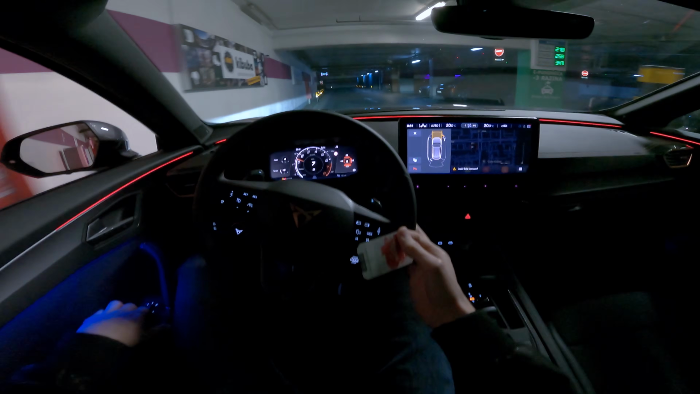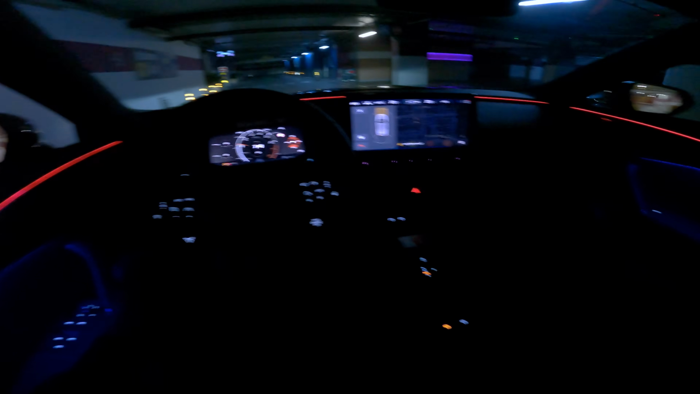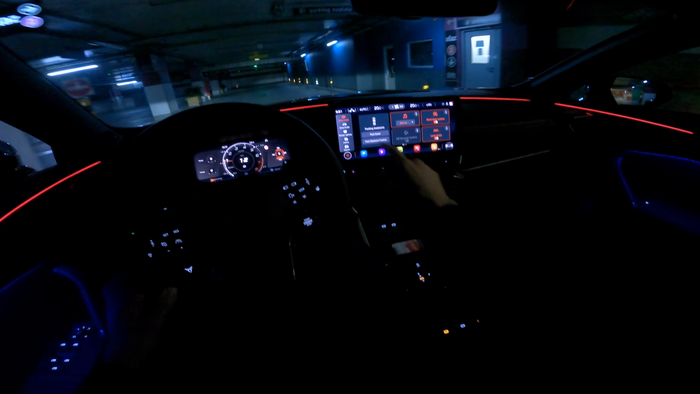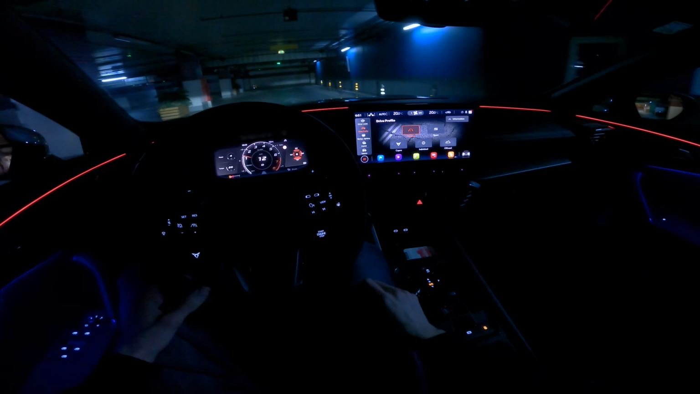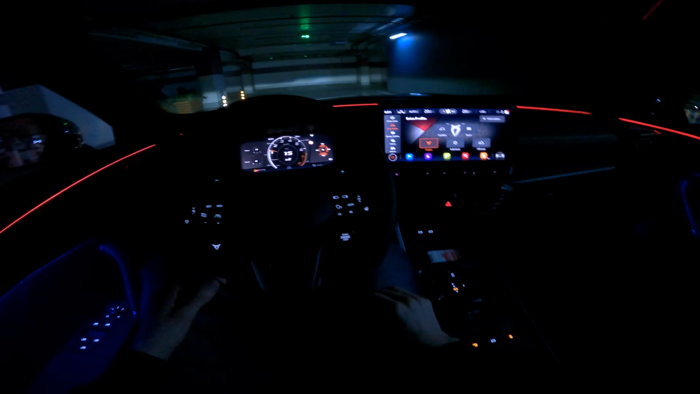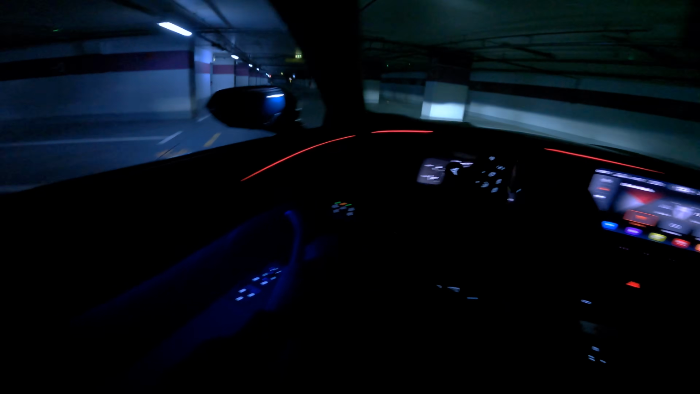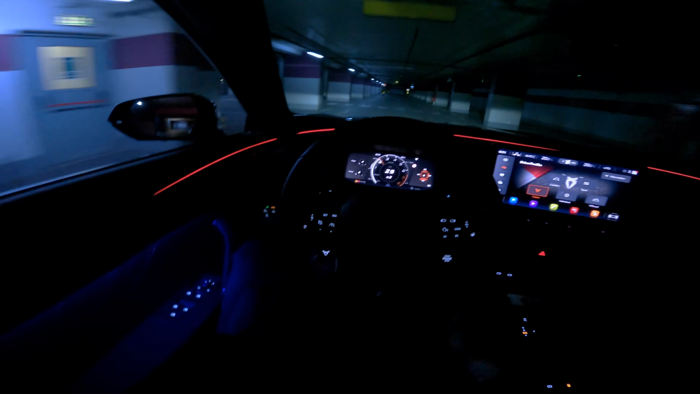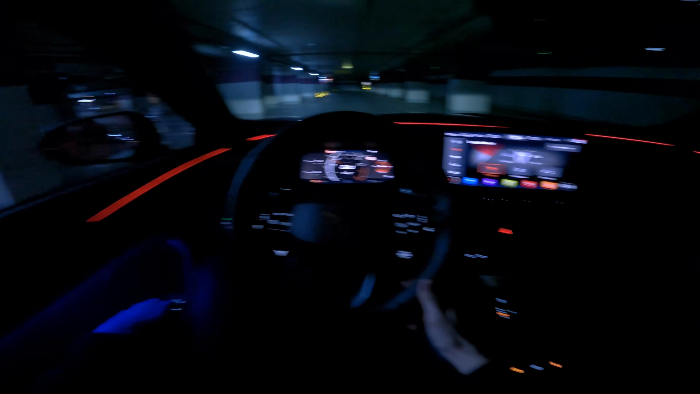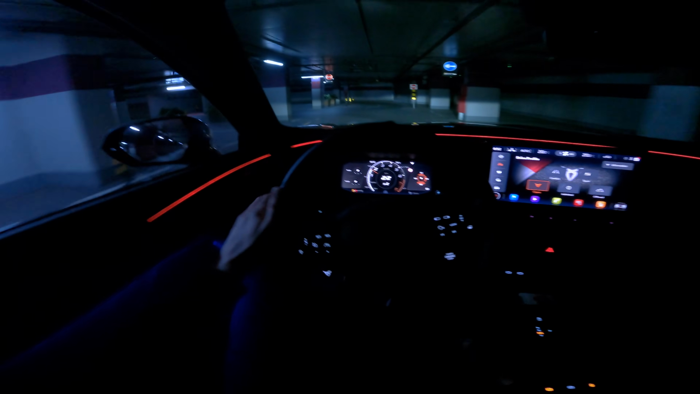Now I'm going to lower my window on purpose, leave it like that. I want to show you the driving profile. When I switch to, let's say, Cupra, it projects this fake sound that you can't hear outside, only inside. Not a huge fan of that, honestly.